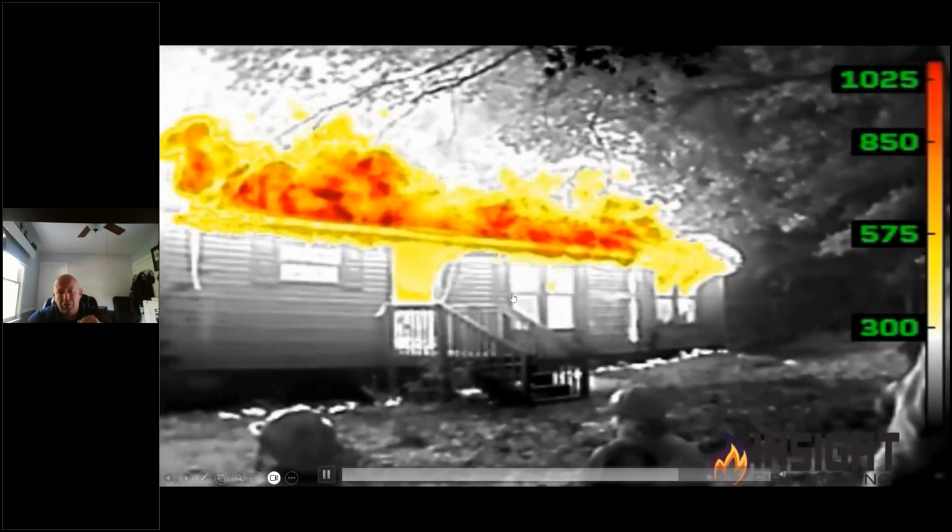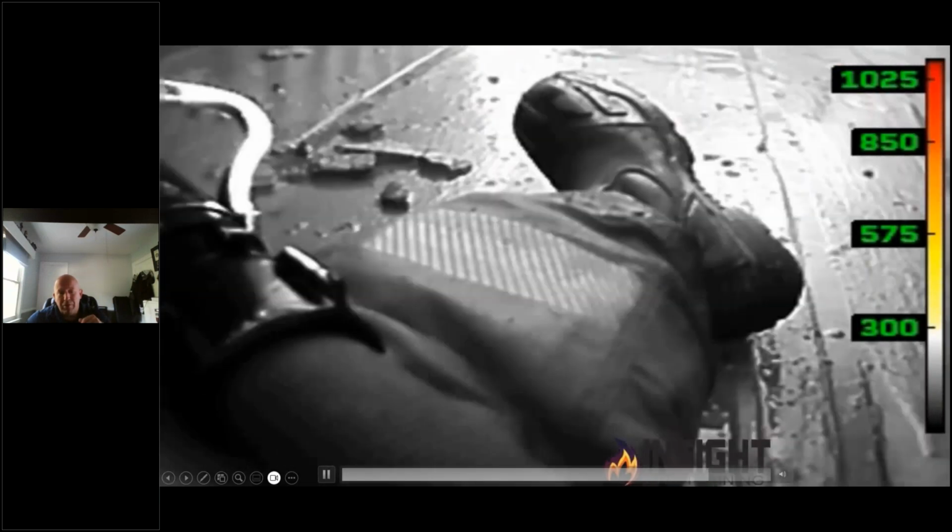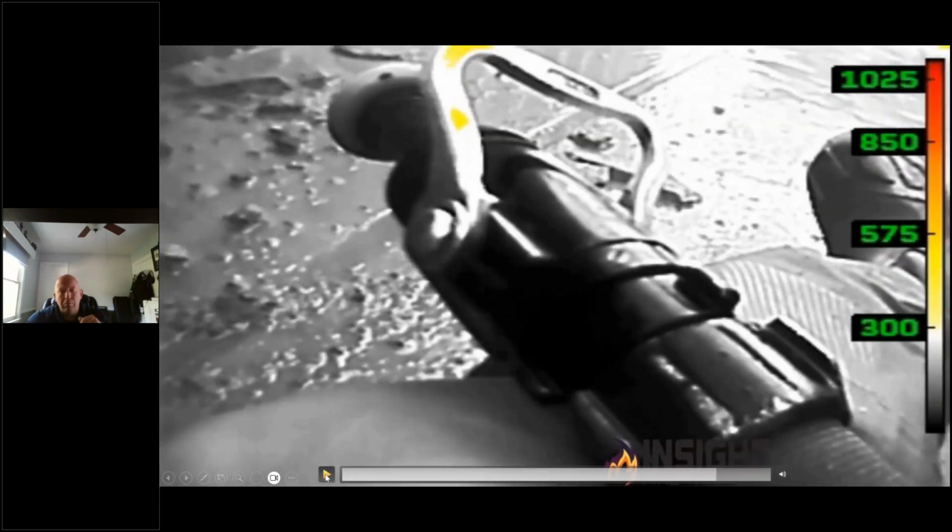Exceptional detail and showing color without loss of image clarity. And then my favorite shot, which is smoothbore nozzle. So you can see the heat reflecting off the bail of the nozzle. You can see the reflective striping on my gear, my Firedex gear, and my boot. And it doesn't delay that.